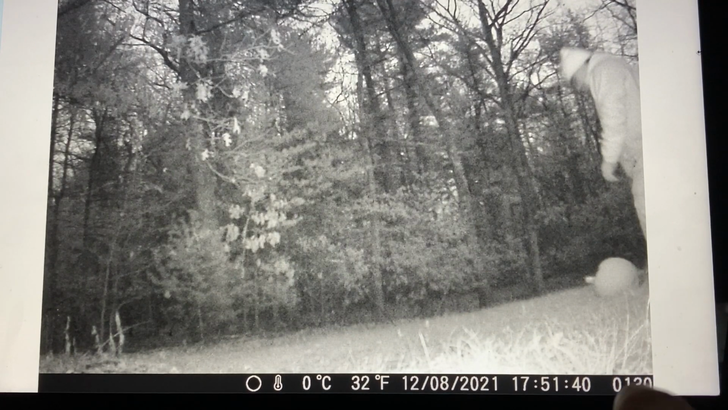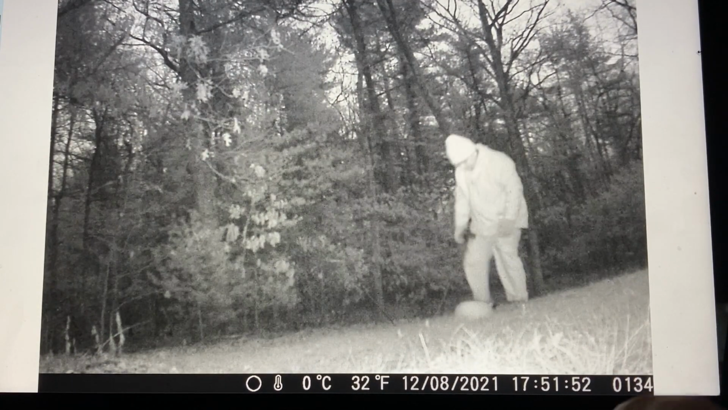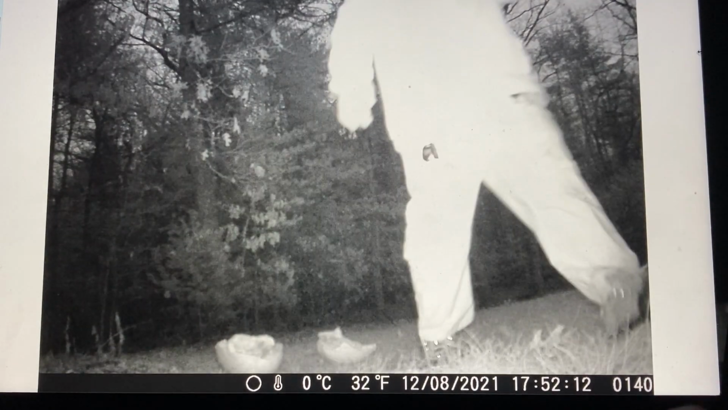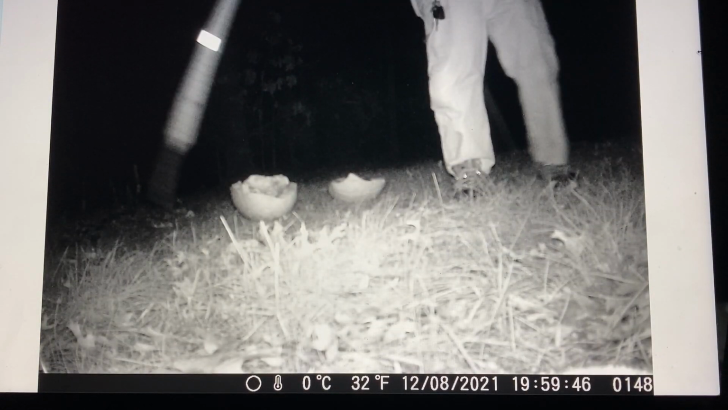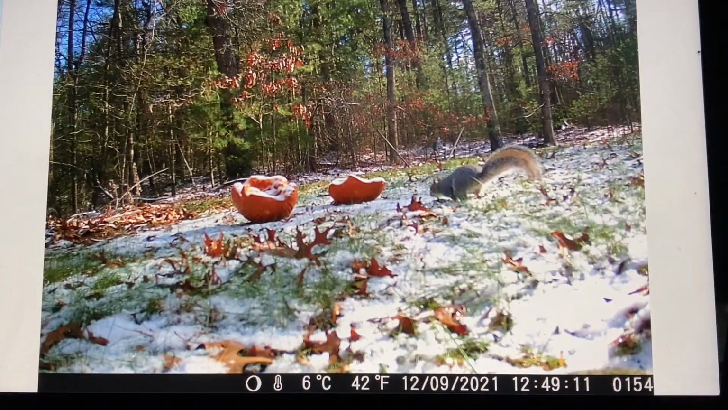It went nighttime there. It's now 17:51 in the evening. I'm moving the pumpkin. I'm killing the pumpkin. Breaking it open. So some nice critters can get at it. That's me putting in a stick. I'm trying to figure out where to put it, and then I realized the camera was there. It did snow a little bit, so that's why it's all snowy.